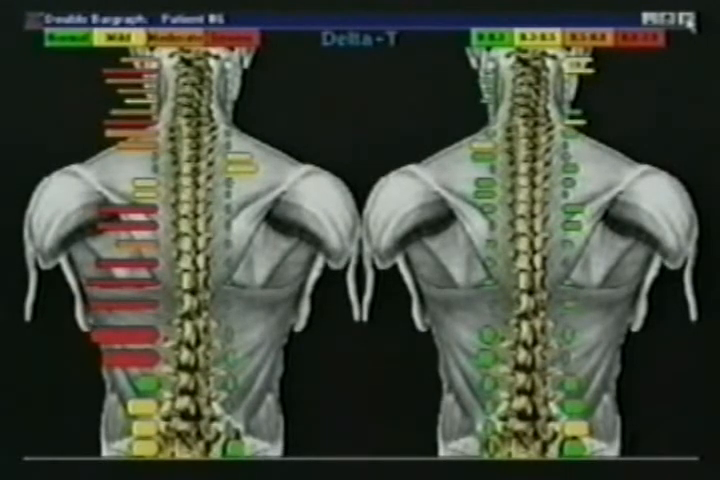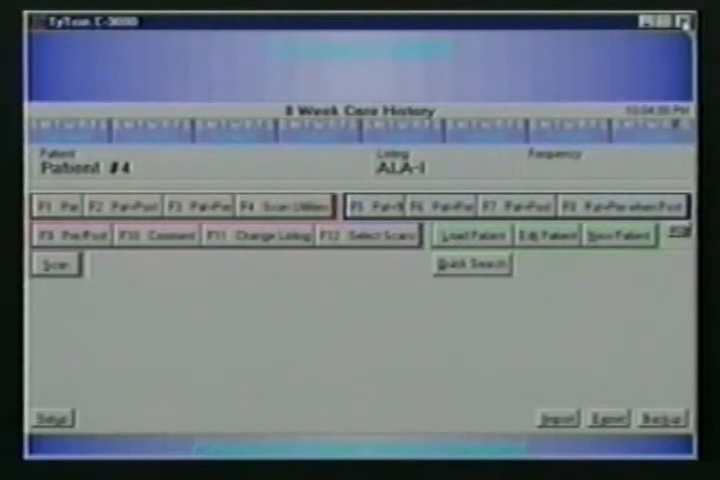It depends on factors in their lifestyle that bring things back, how you're adjusting the patient, how often you're adjusting the patient, the technique that's used. There's all kinds of things that are involved. I couldn't even think about taking care of patients on a daily basis without it.